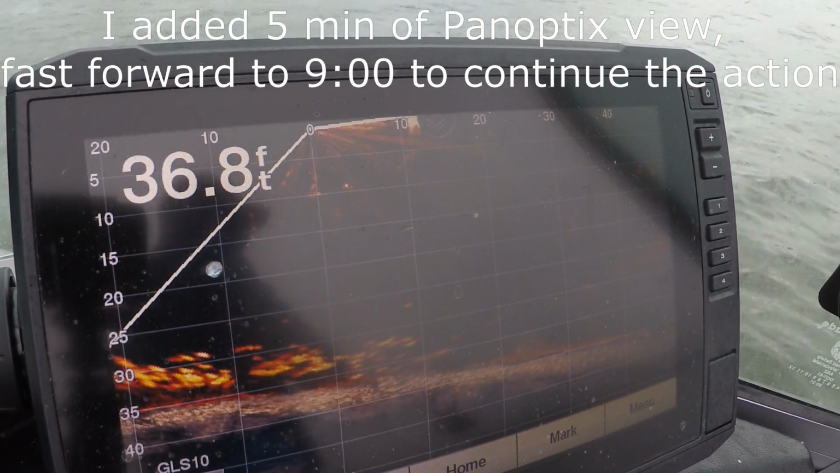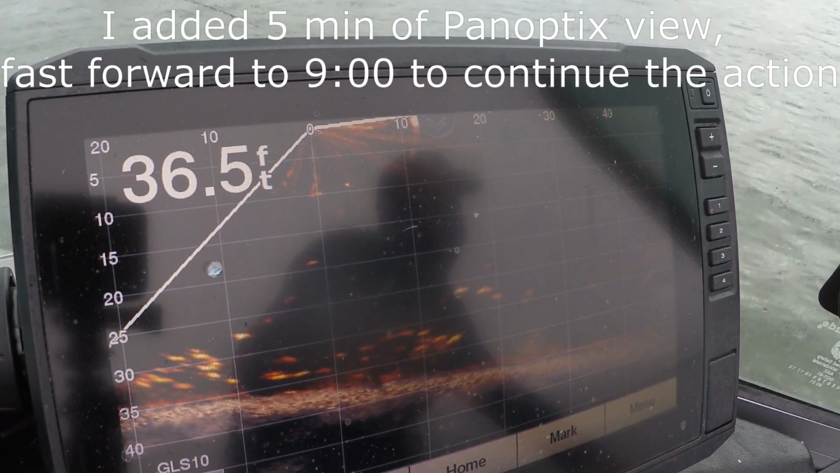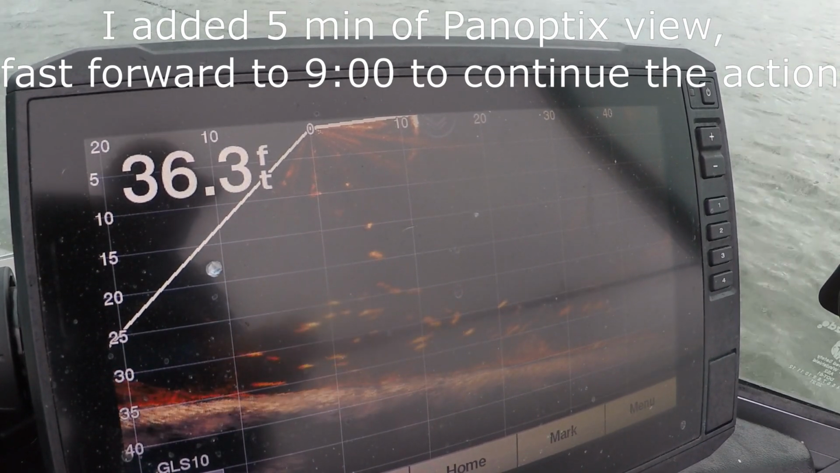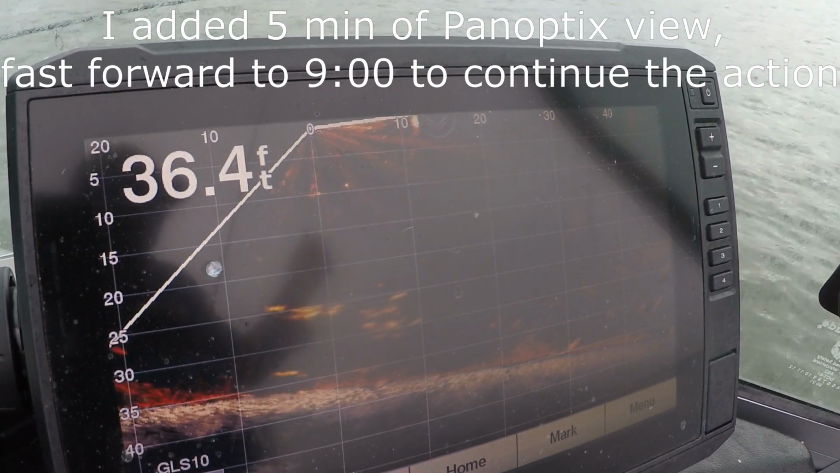Yeah, that's a fish. You can reel it and see if he comes up with it. You can see when I dropped that bait, this fish just surrounded the bait. Yeah, if you're not getting a bite, you can still have bait on.